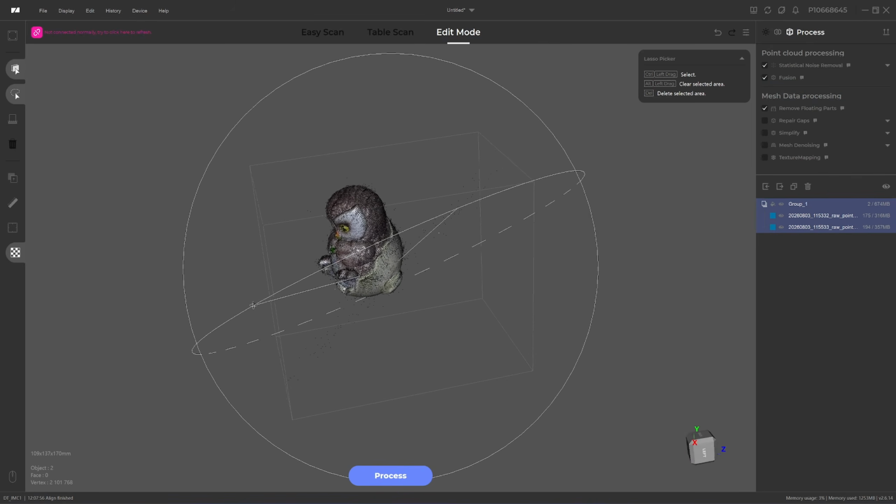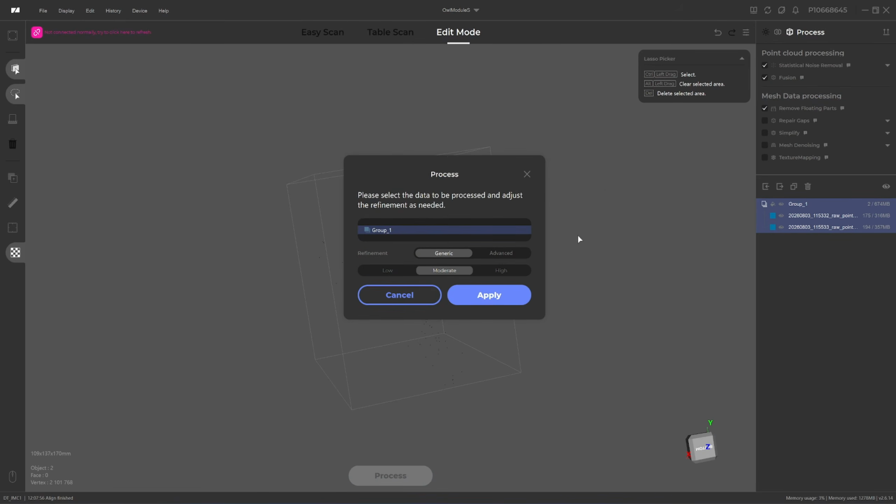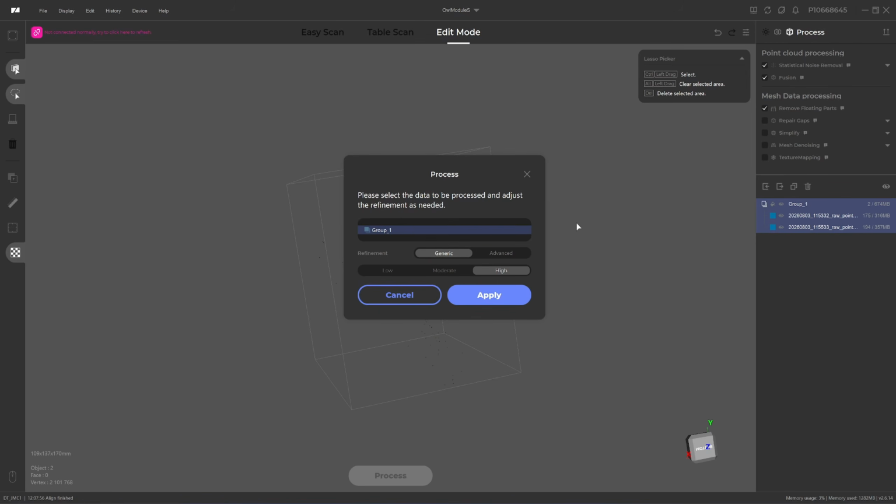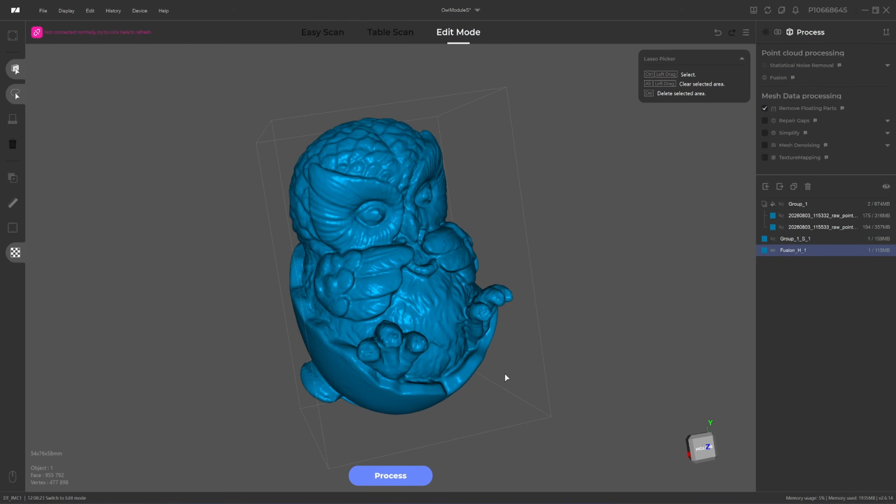With the 3DMakerPro scanner, alignment must be done before point cloud fusion. Tap on Process and I will select the high setting for the best result. You can also set the resolution manually in the Advanced tab, but I have found the high setting gives a good balance between resolution and noise.